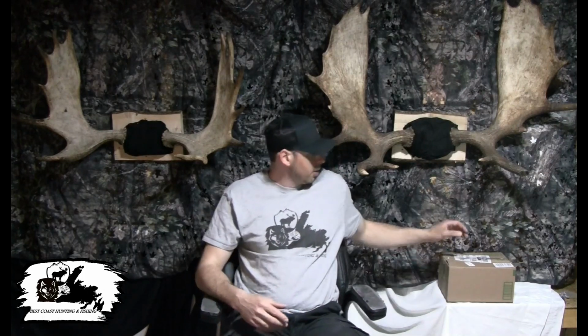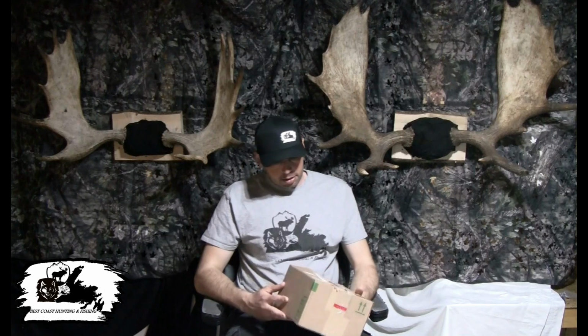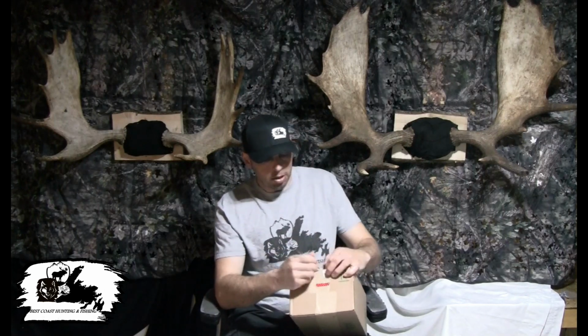Guys, I was in contact with a company that sells trail cameras, and they sent me a couple trail cameras to try in the field and see what I thought of them. So he showed up, and I got them right here. The company is iZEEKER, iZEEKER trail cams, and yeah, they sent me two nice trail cams. I believe that's going to be in this box, and I'm pretty excited. So let's open it up and see what we got.